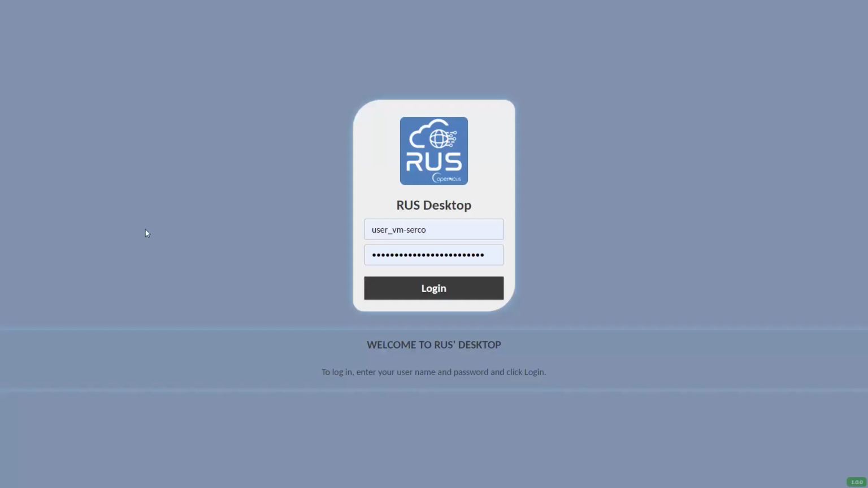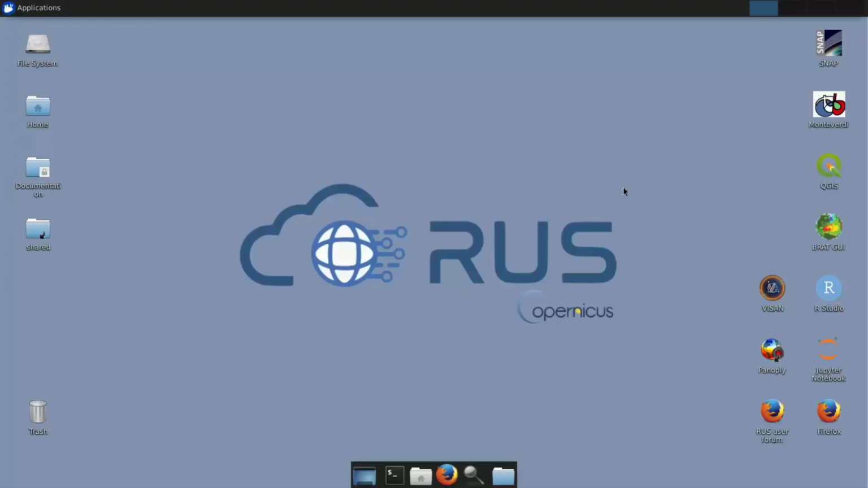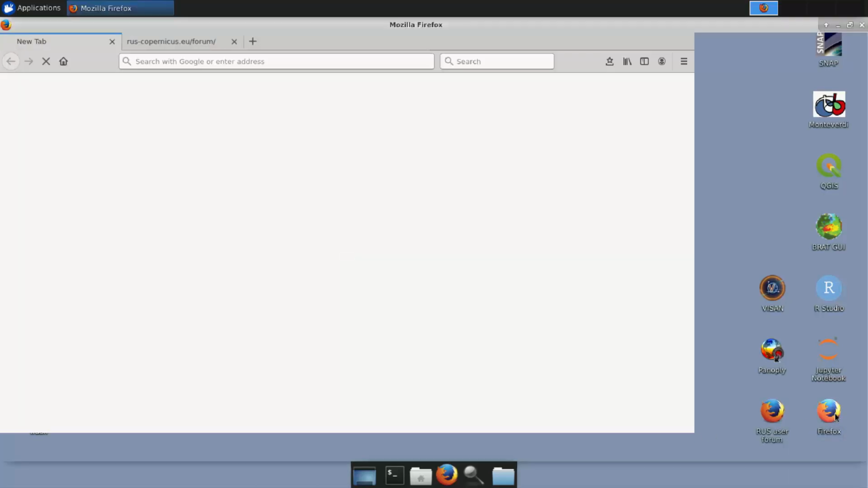Now let's move to the RUS VM in order to start our exercise. Here we go and we log in. And this is how it looks. We have all the necessary software pre-installed, and now the first thing I want to do is to open an internet browser and download the products we want to use for the exercise. So I click here on Firefox,